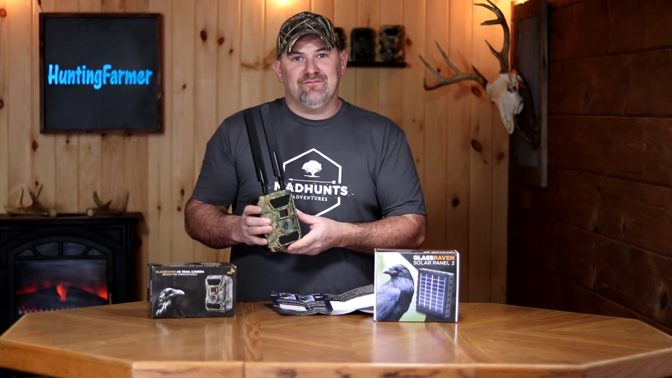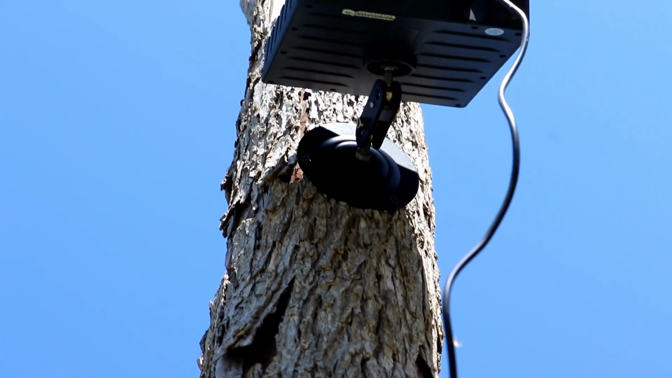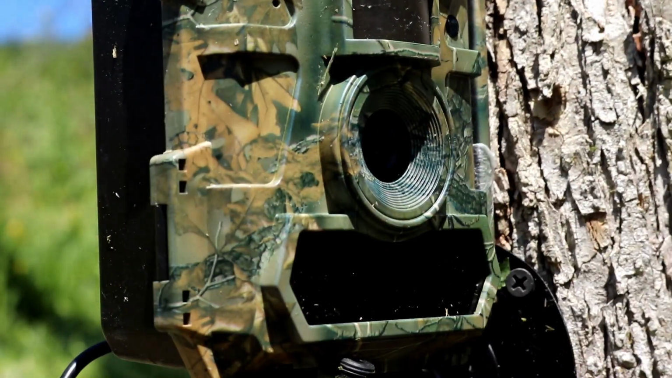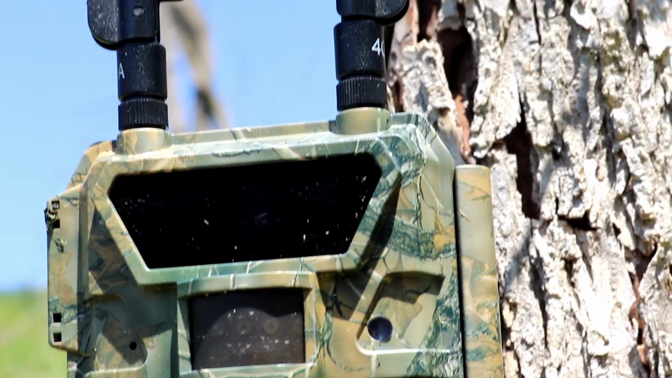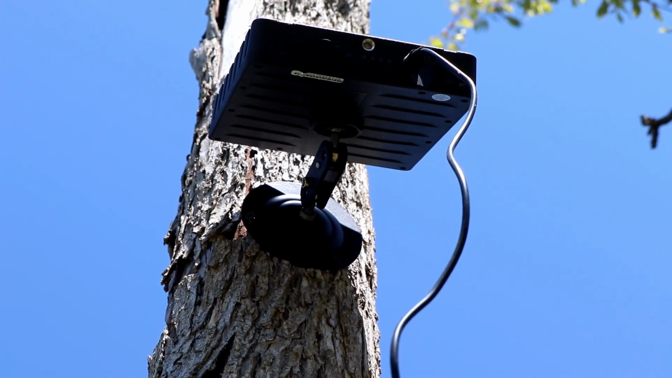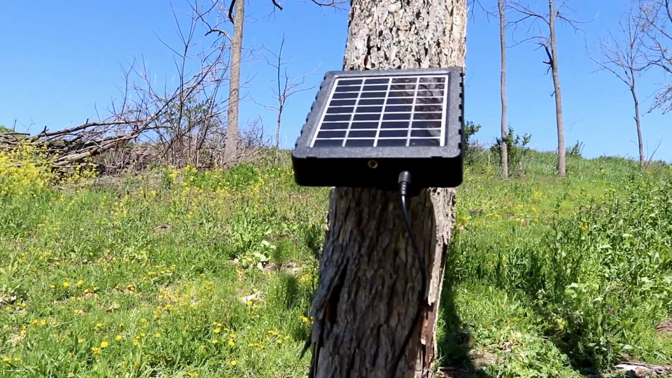Stick around. Well, when I left you last, I promised I would show you my setup, and this is the setup here. I've had it out here and going for over a month now. I have my camera mounted down here on the edge of my food plot looking towards the woods. Up there, I mounted my solar panel. Like I said, this has been going for over a month. That solar panel has kept up 100%. I have not had any power issues whatsoever, and I've never had any issues with this camera.